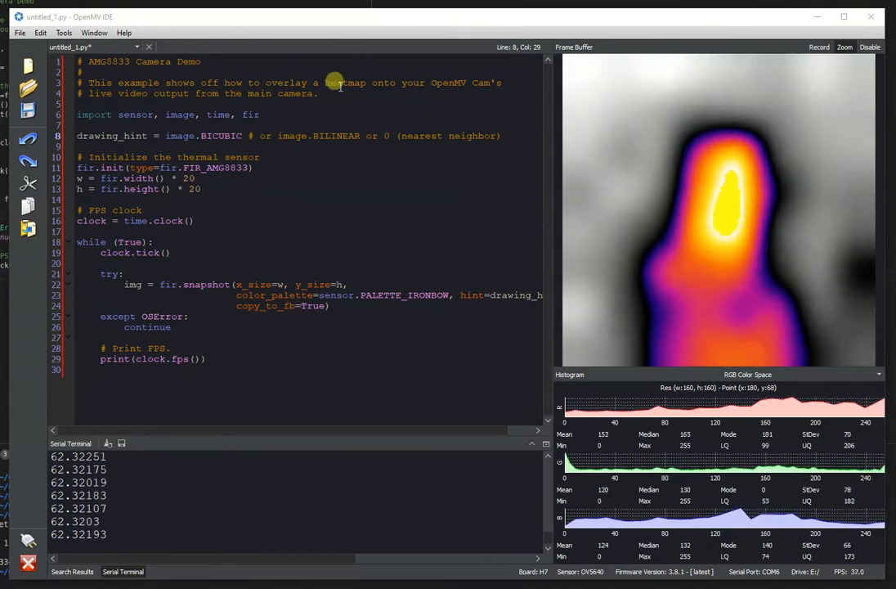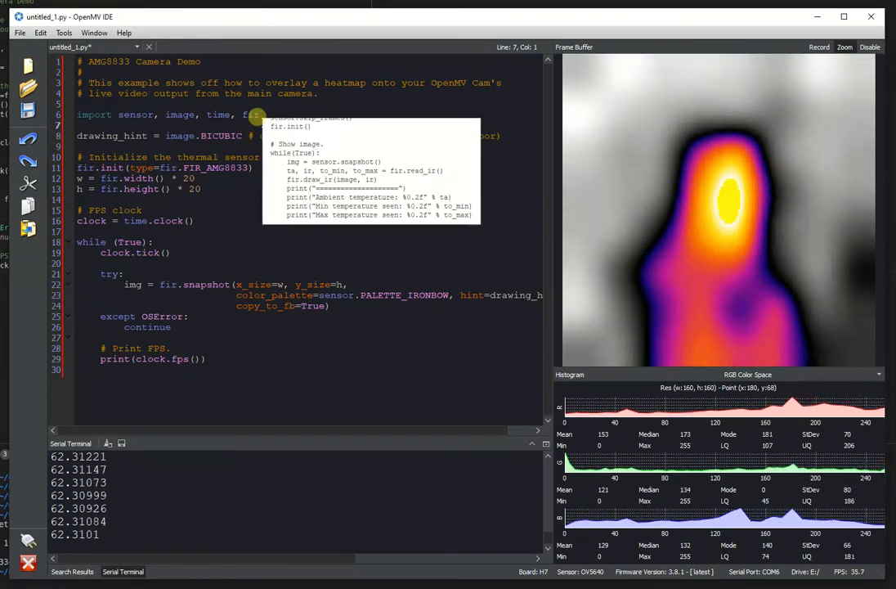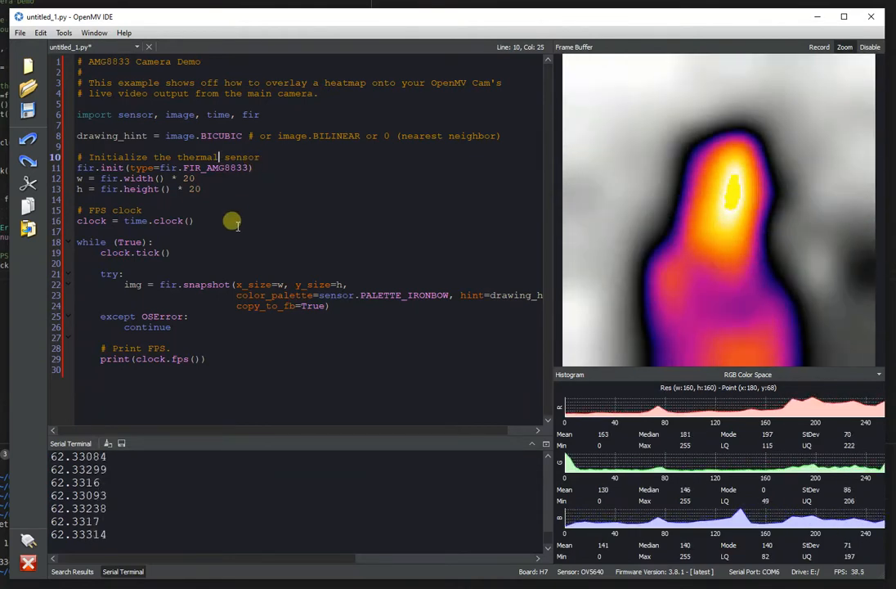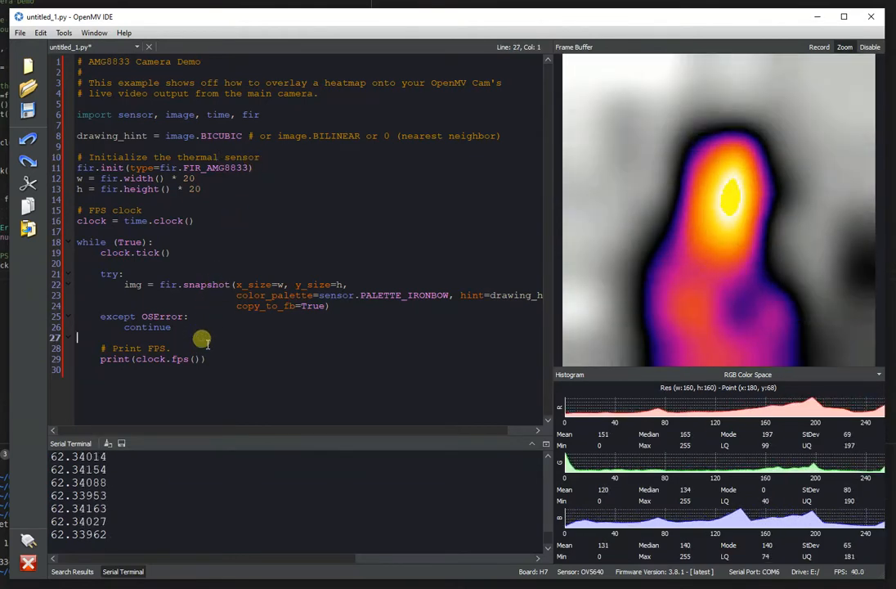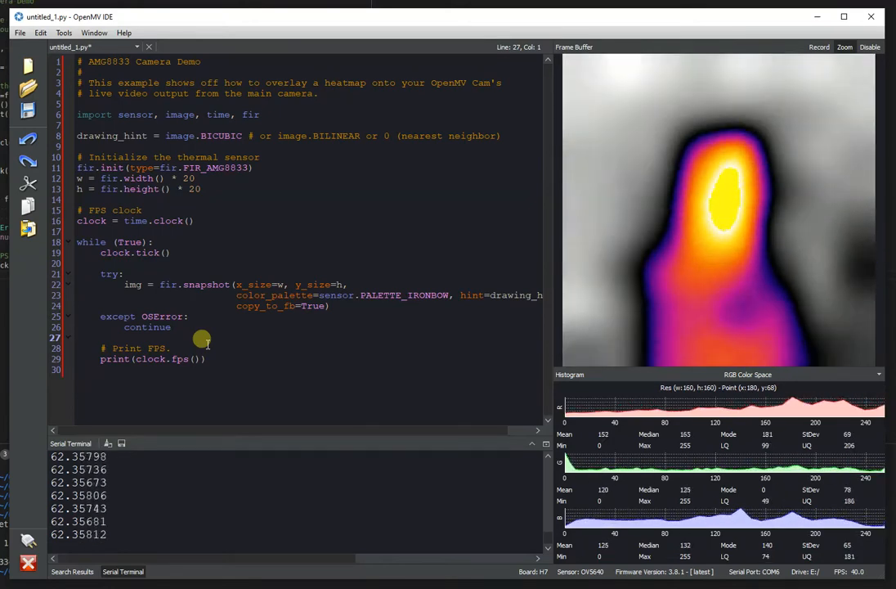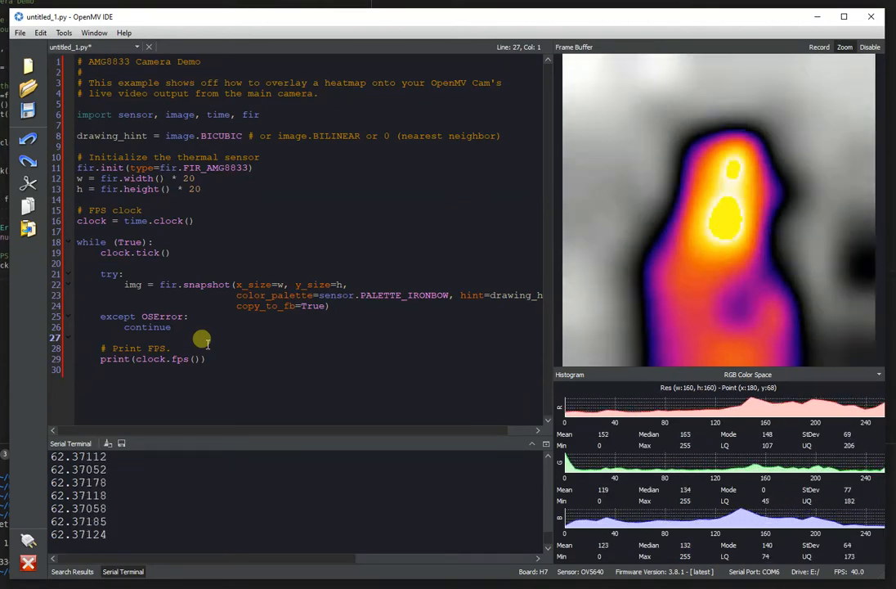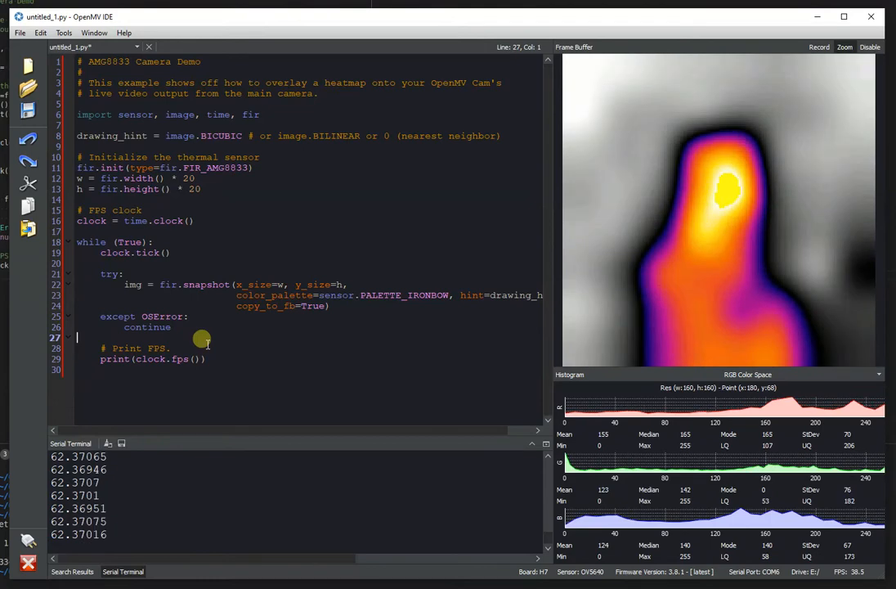So for the longest time we've had the FIR module, which allows you to connect an external thermal sensor to the OpenMV Cam and get a thermal image along with a regular image at the same time. So anyway, we decided to finally upgrade this thermal imaging module to support our new draw image pipeline. This gives you the ability to now do things like smooth image drawing.